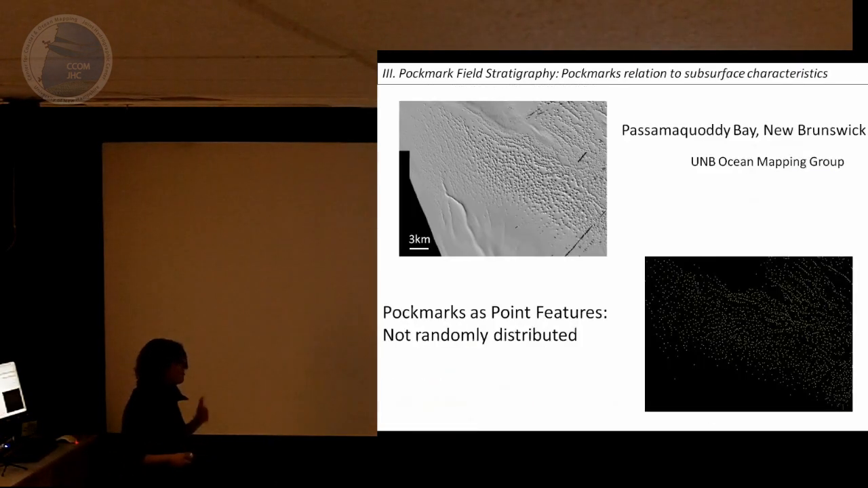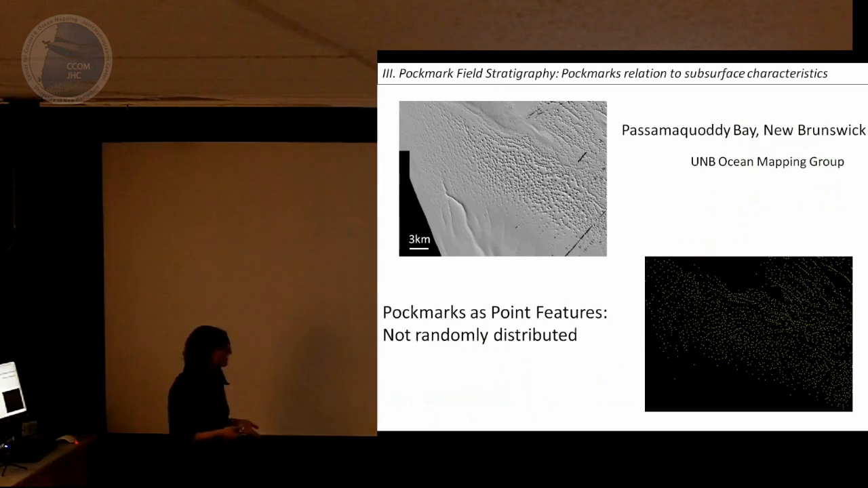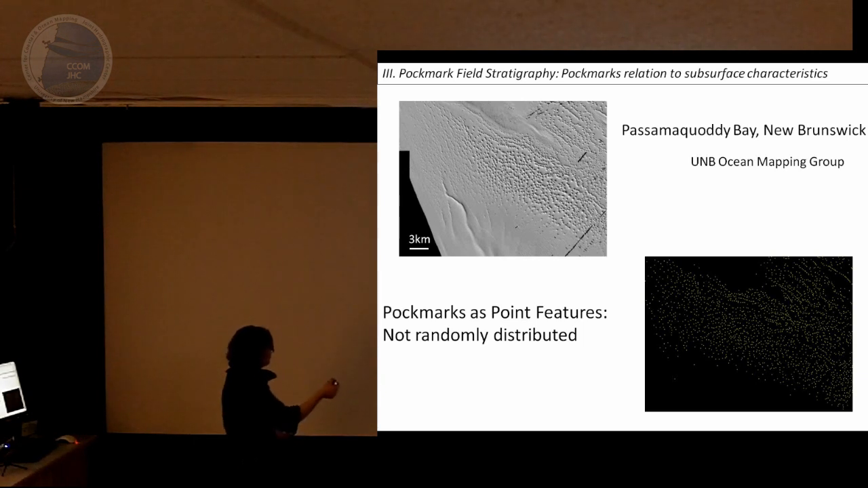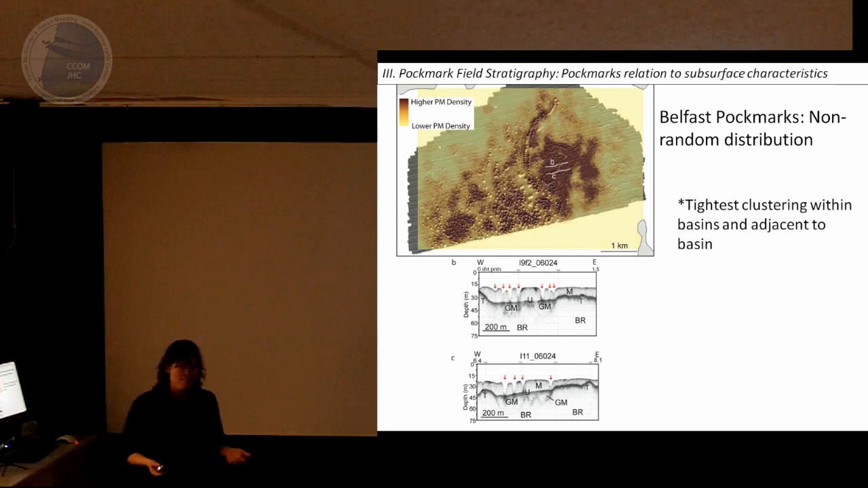So, moving away from that, we start to look at where we find these pockmarks. This is the Passamaquoddy Bay pockmark field. If we look at the pockmarks as point features, we can do some spatial analysis on them, and we start to see that pockmarks are non-randomly distributed. In Passamaquoddy Bay, you can even see some topography. That's a drumlin. You have the lines of pockmarks. In Belfast Bay, you can do a nearest neighbor analysis, and the pockmarks are in clusters.